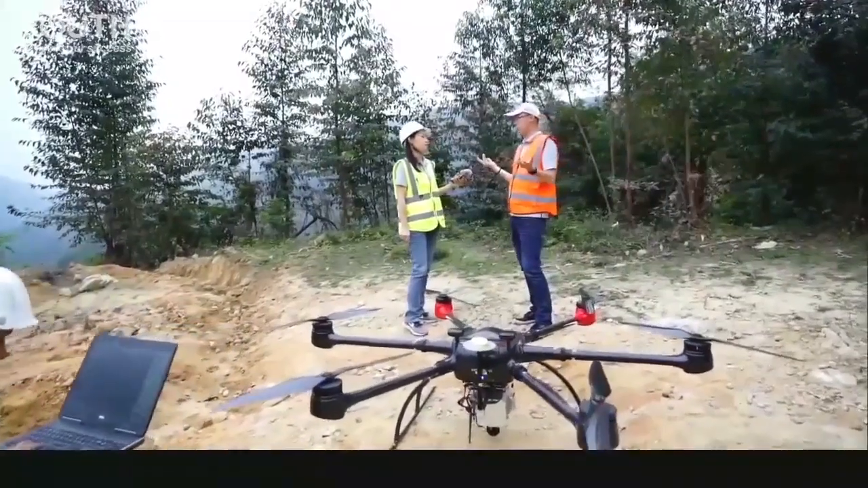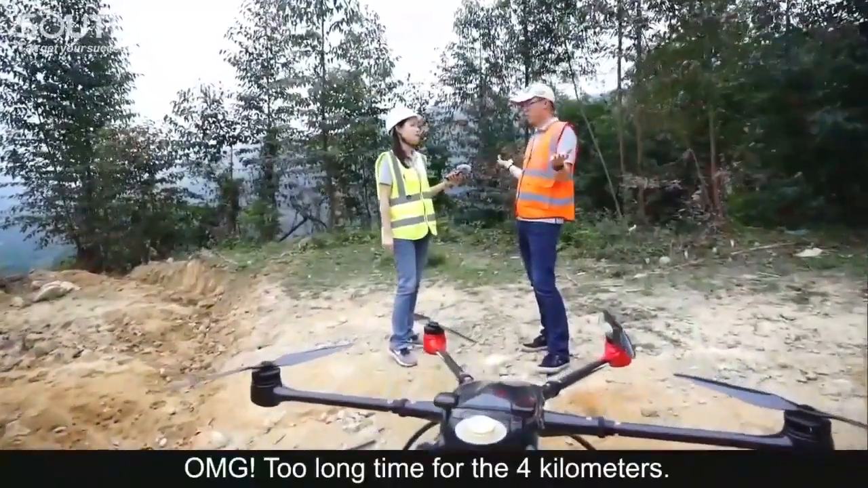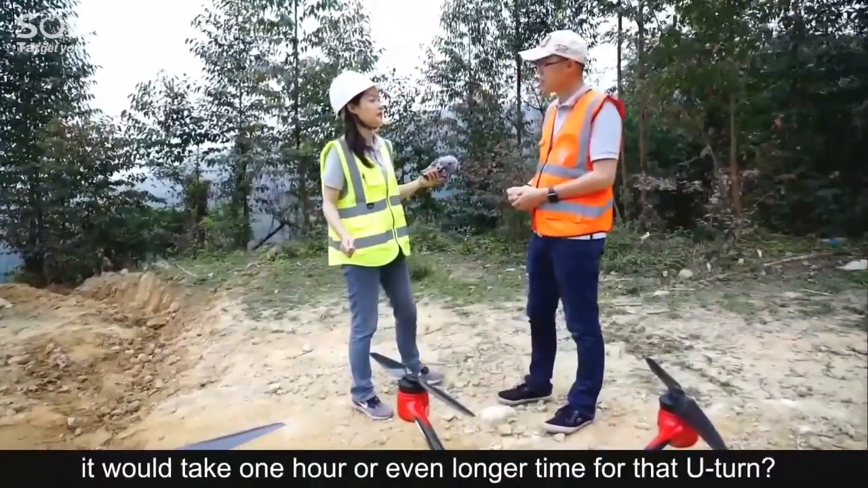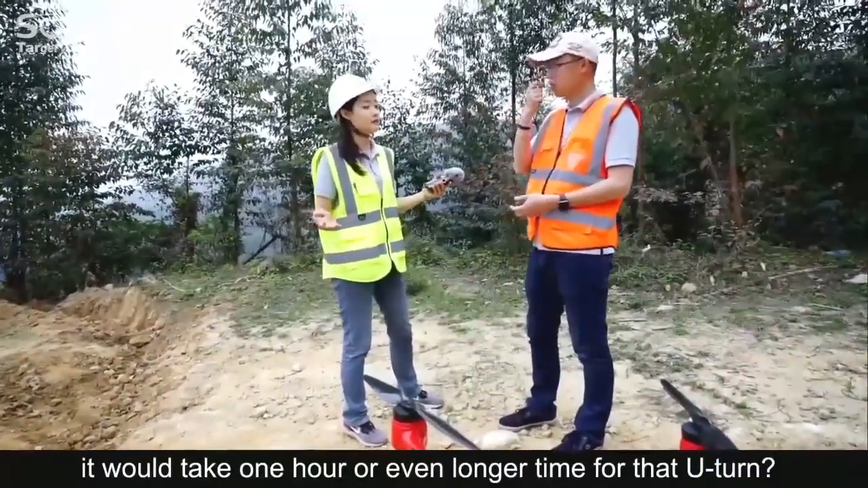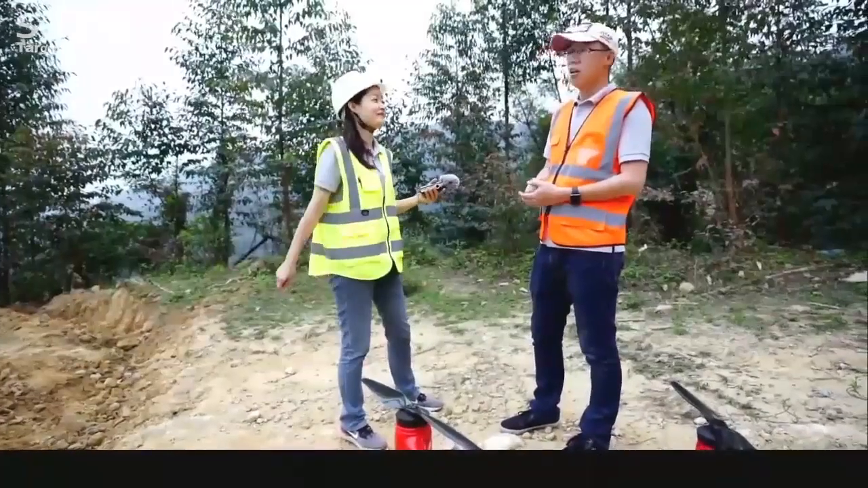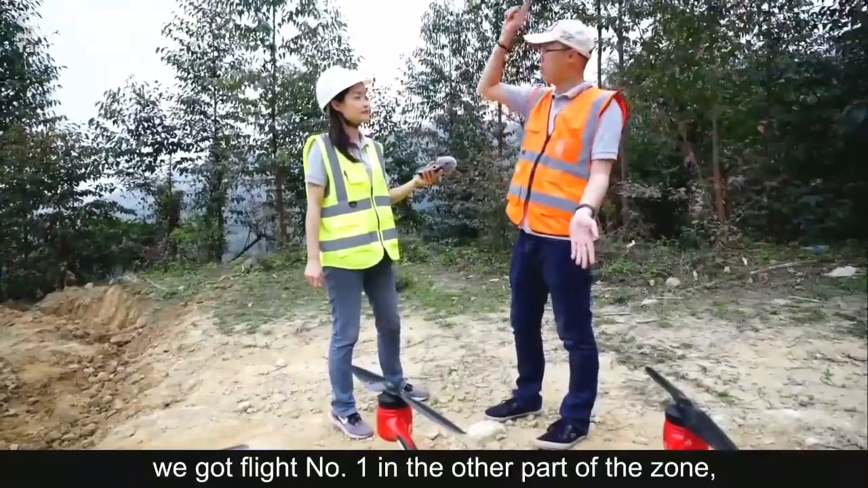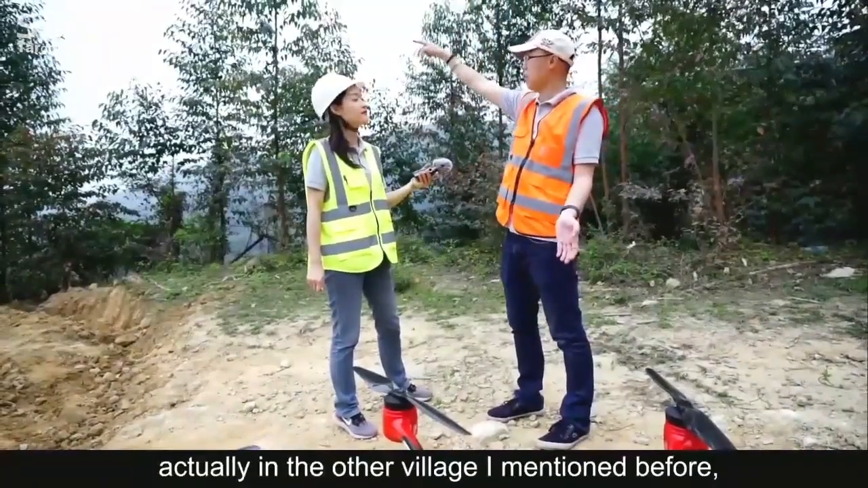Oh my God, too long a time for 4 kilometers. But how did you know it will take 1 hour or even longer for that U-turn? You know, this is flight number 2. We got flight number 1 in the other part of the zone, actually in the other village I mentioned before.